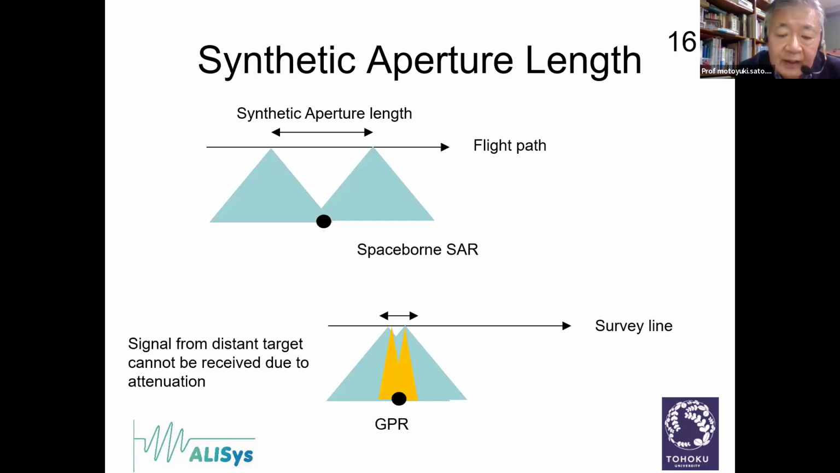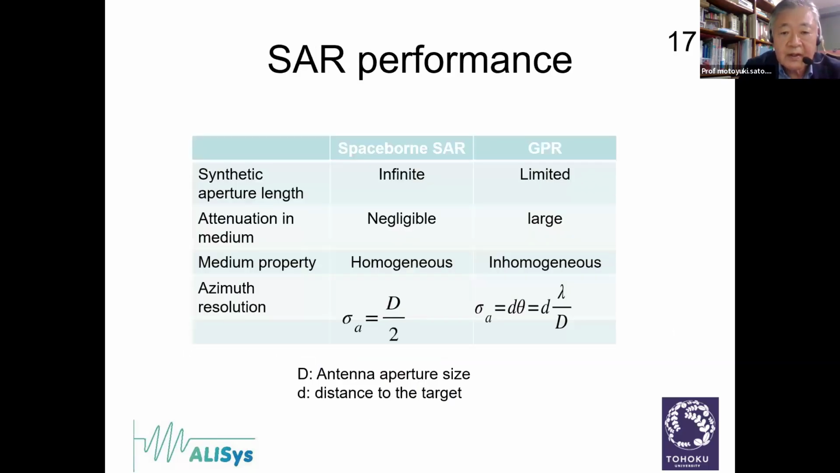So practically, the synthetic aperture length of the GPR is very short, unfortunately, as I showed in this figure in brown color. The blue color is the theoretical antenna radiation pattern, which is very large. But the actual area where the GPR can acquire data is very short. So the synthetic aperture length is very short for GPR.